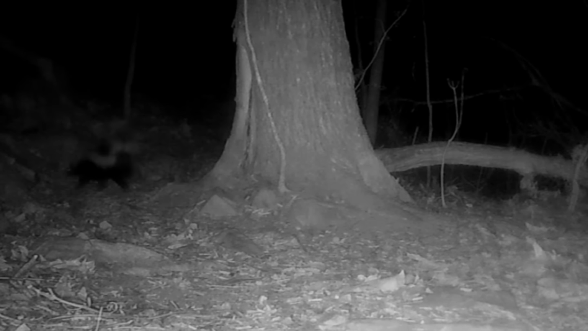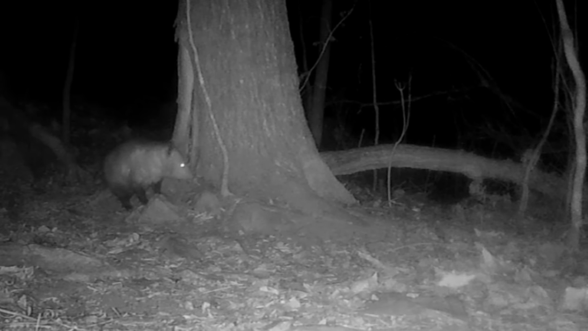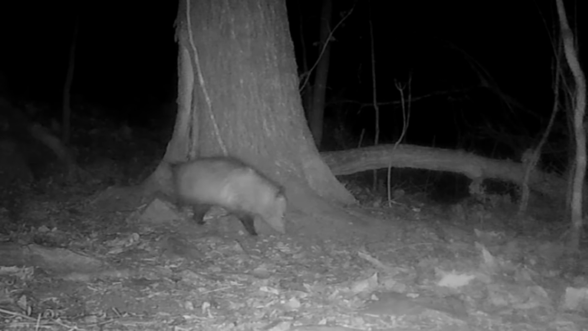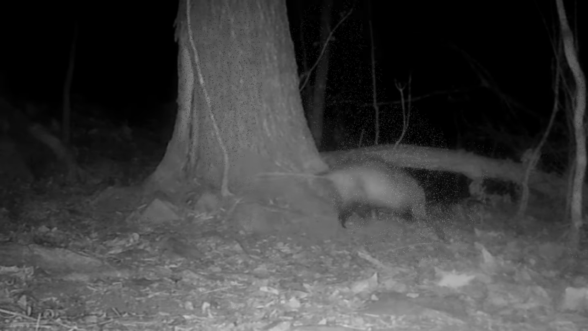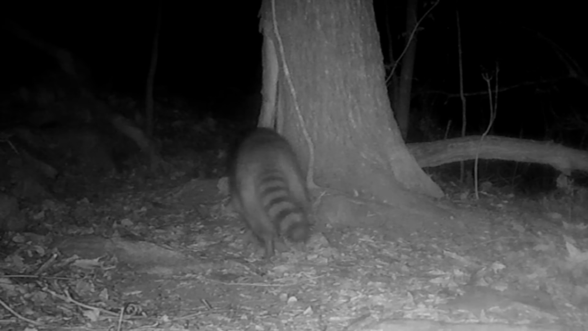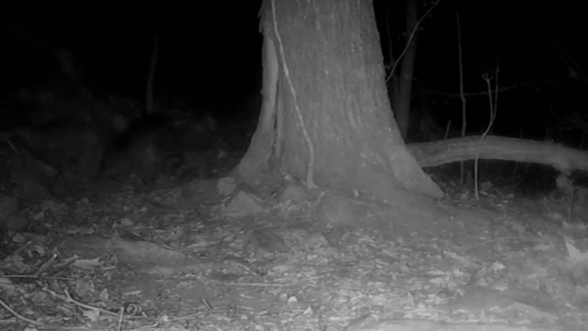And up the tree, you can see one moving up towards the motel. And that looks like Chubby right there. Possum, out doing his thing. And the coons. This is on their routine travel way. They just come and go.